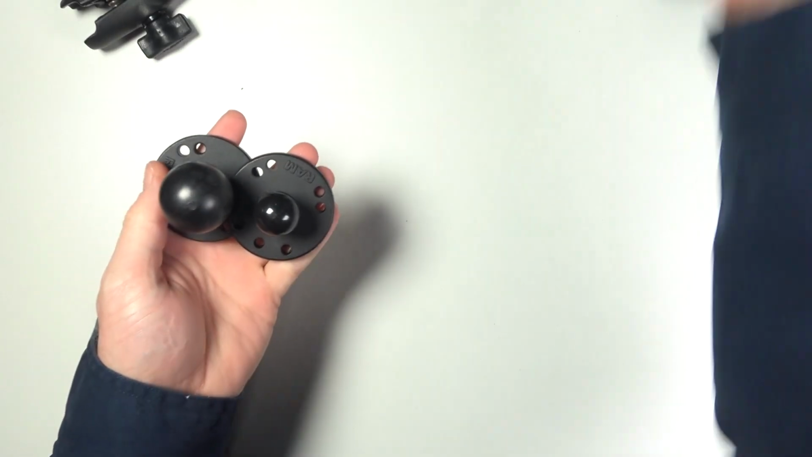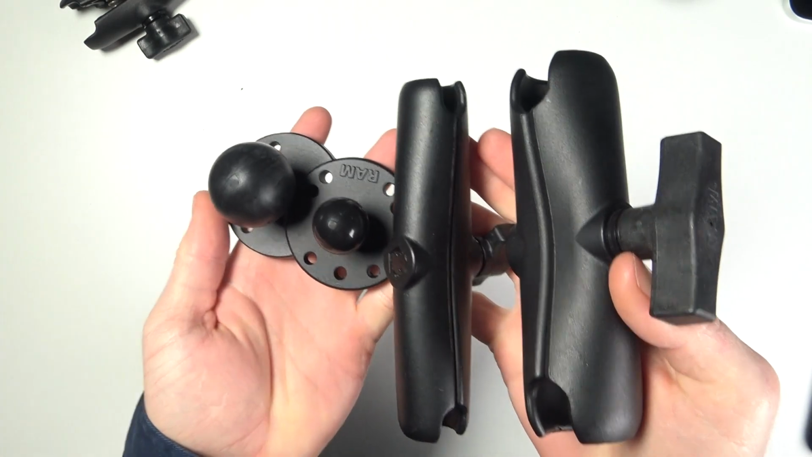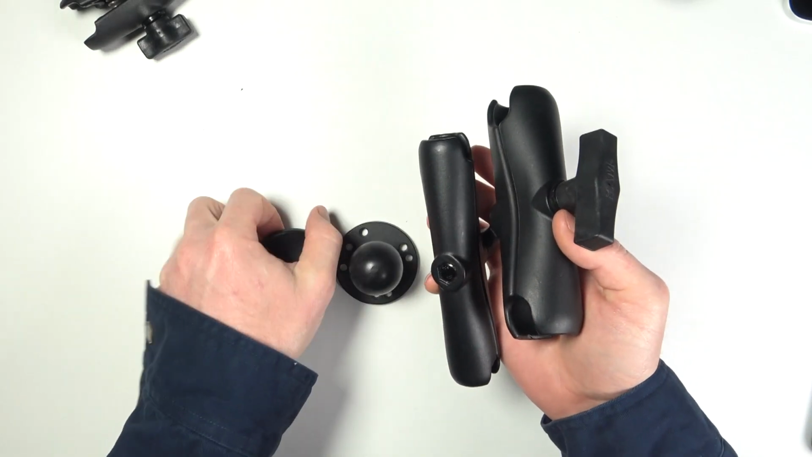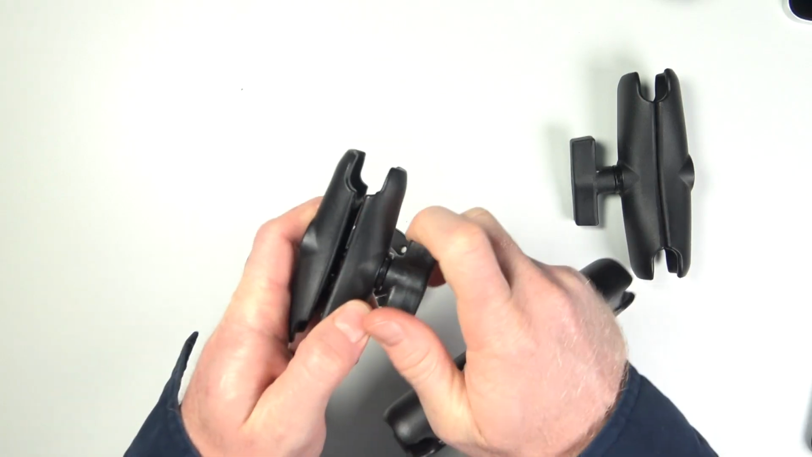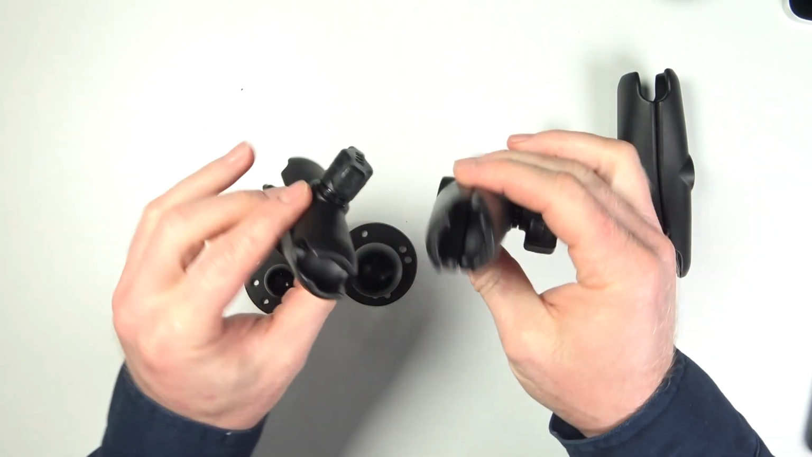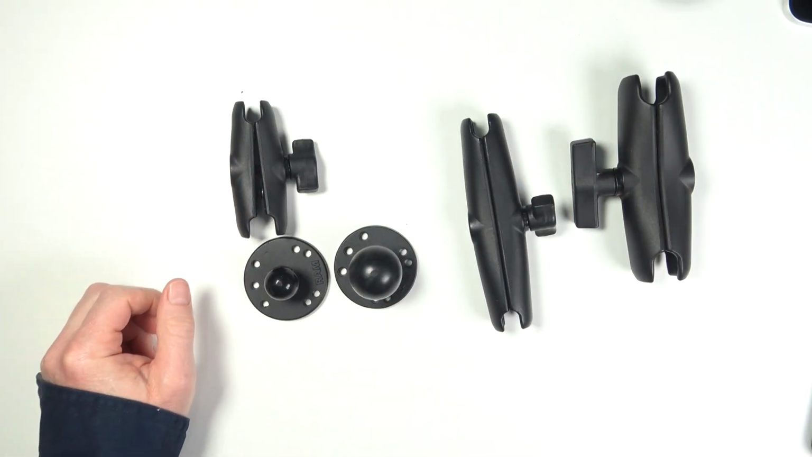With all the RAM mount systems, you have the option between the 1-inch B-size balls and arms or the 1.5-inch C-size balls and arms. The bigger arms can offer more stability, but for most people are not needed. You can also get longer and shorter arms in both B and C sizes. That is, if you need to extend your screen out further or drop it down lower.